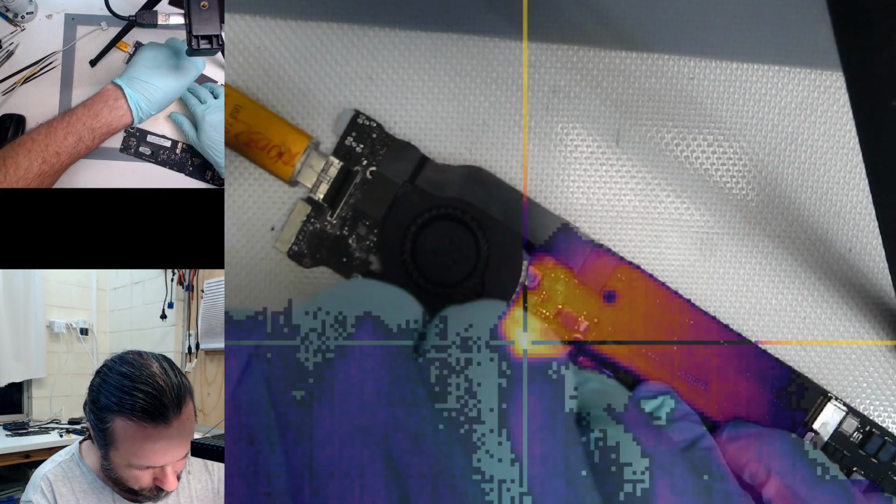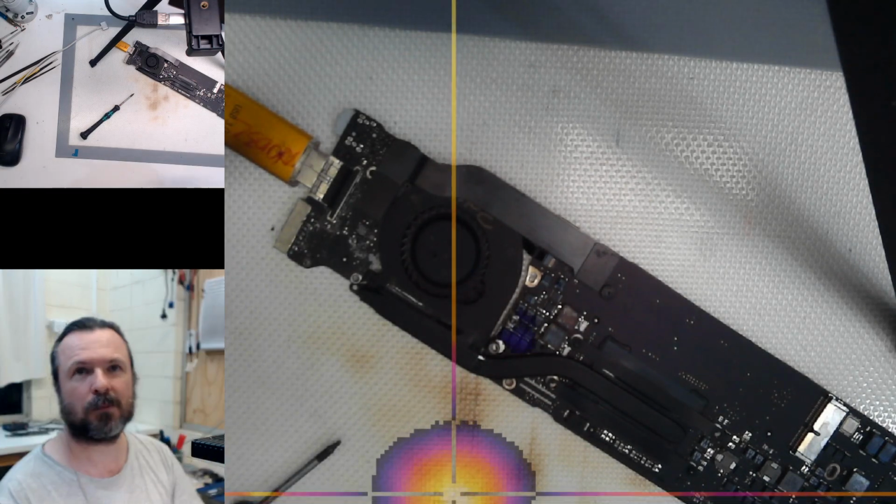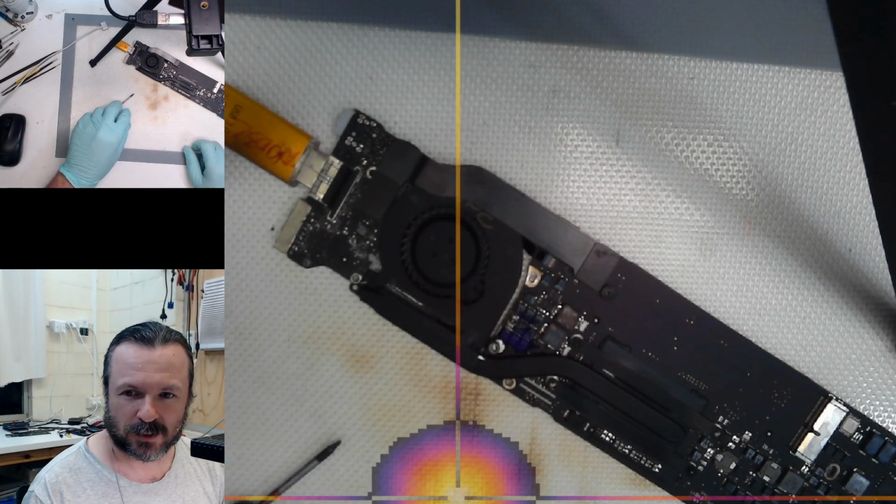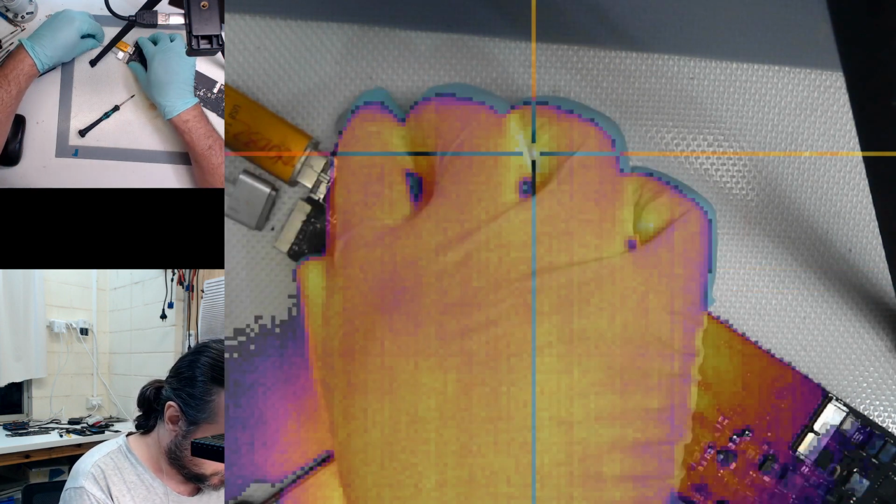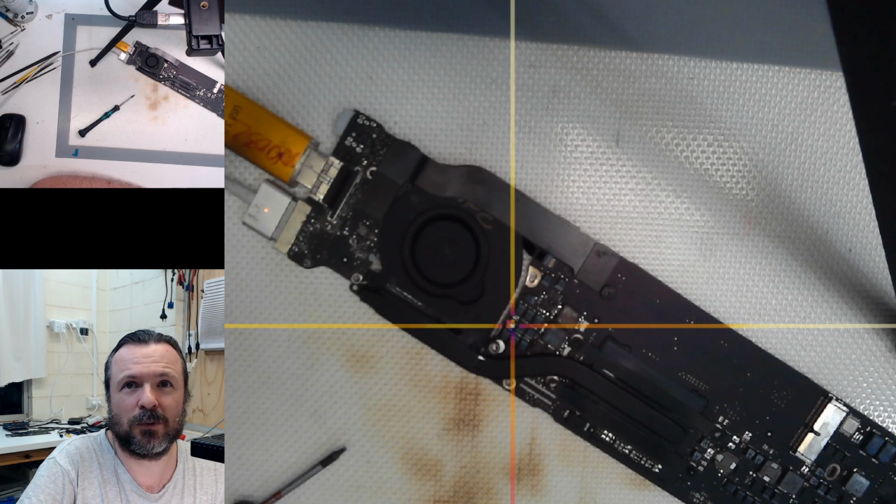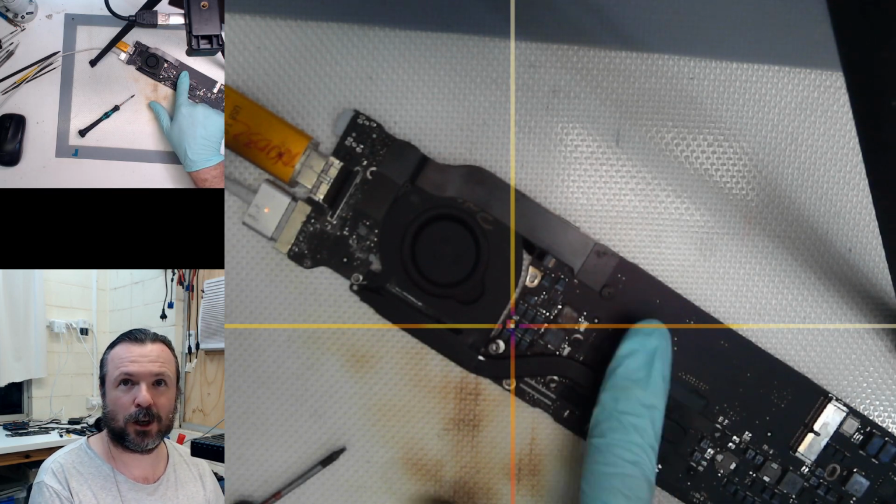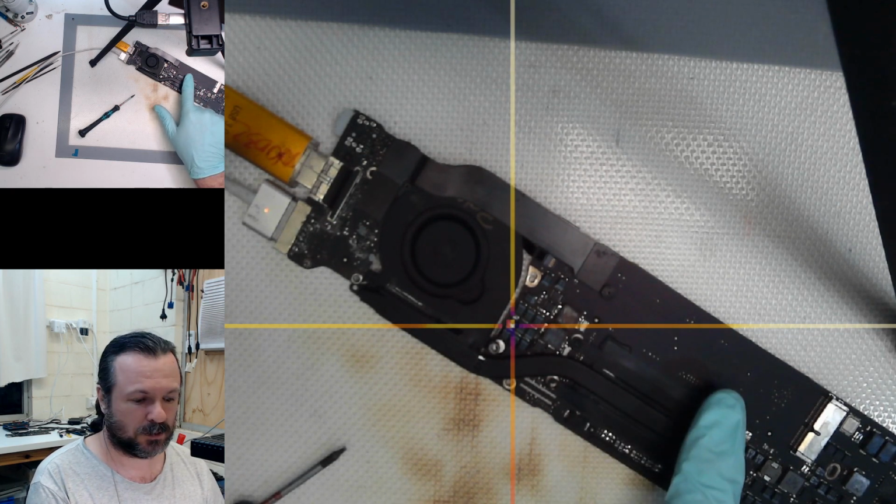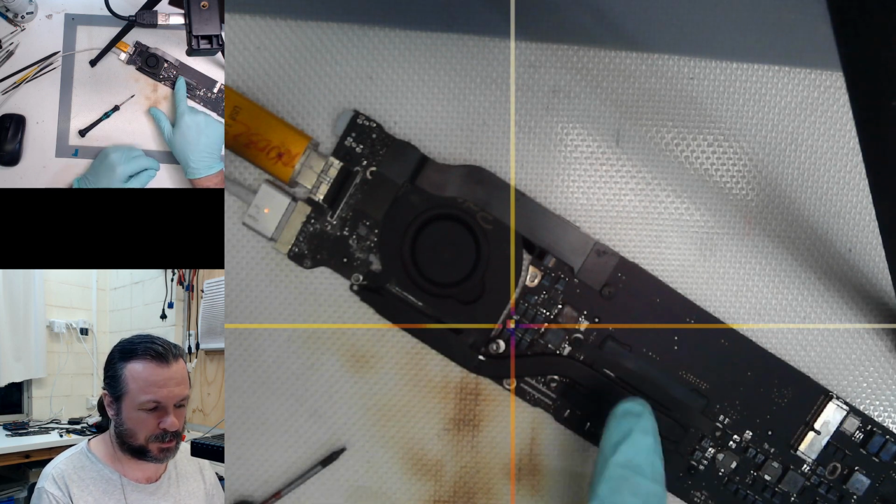And hopefully I didn't ruin too many things. Boom, boom, boom, boom, boom. Let's try it again. Yep, okay, no, I did find it. Let's see, I'm going to put my finger there. I was definitely not going for my finger. My finger being probably about 40 degrees in these gloves.